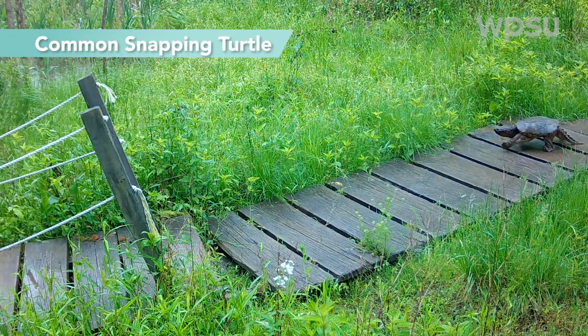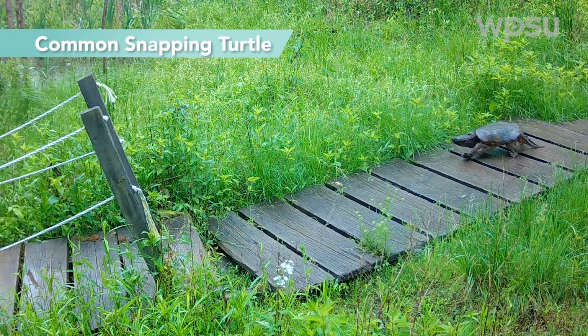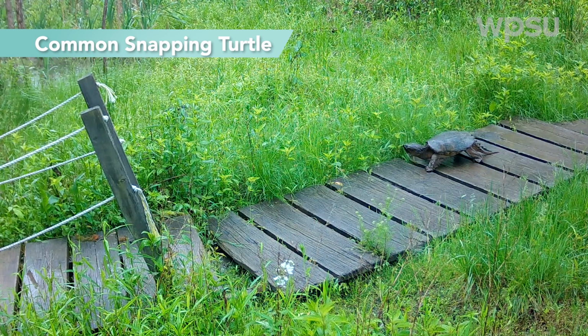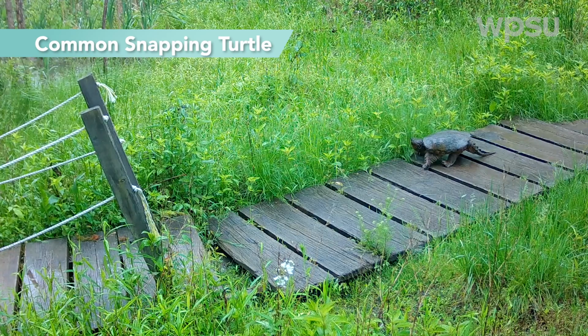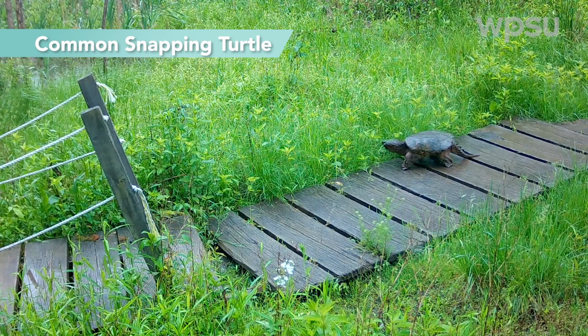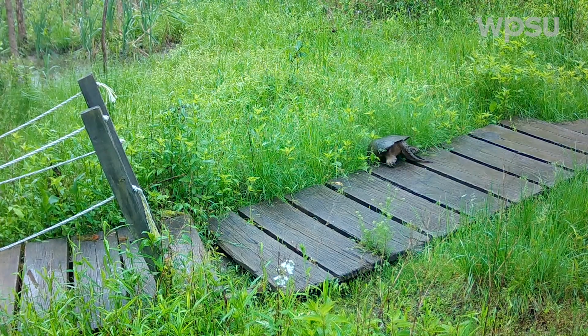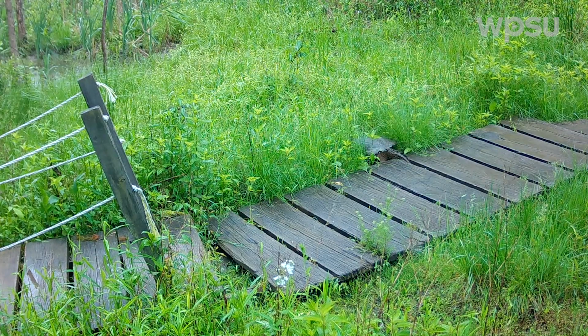Now, here we got a glimpse of a common snapping turtle, moving from a nearby pond going toward Lake Perez, and it gives us a pretty good view of our largest turtle species. These turtles are pretty commonly found weighing over 35 pounds in the wild, but some individuals have been found weighing over about 70 pounds. They can get pretty big.